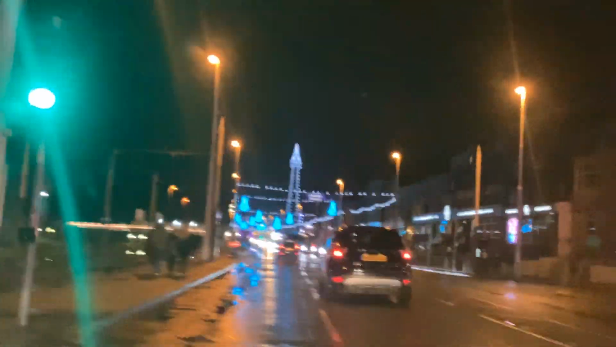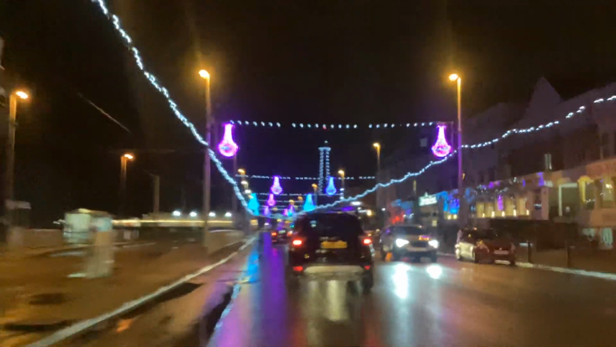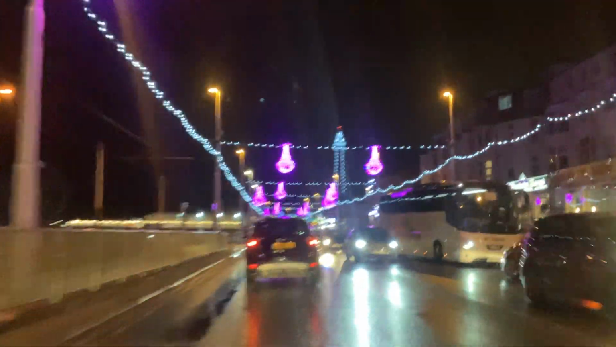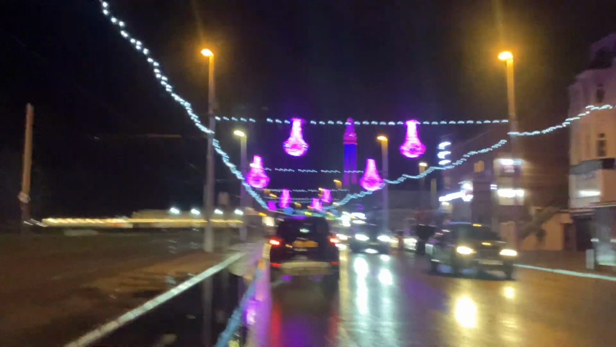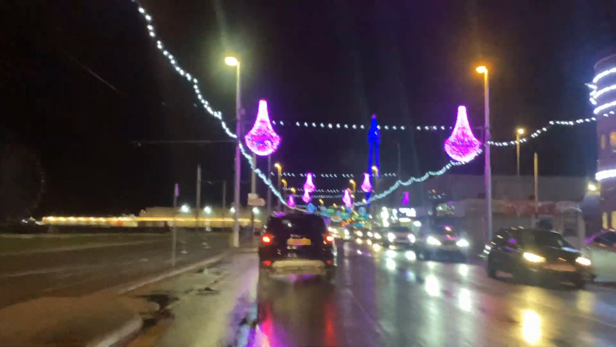So we're now coming to the central part of Blackpool by Central Pier. Central Pier seems to be closed now, but it has gone quiet, to be fair. As I said, I think it was only open for a short while. I can hear a Nina. I can hear it, but I can't see it. Oh, it seems to be coming from behind me, so we just need to move over a little bit.